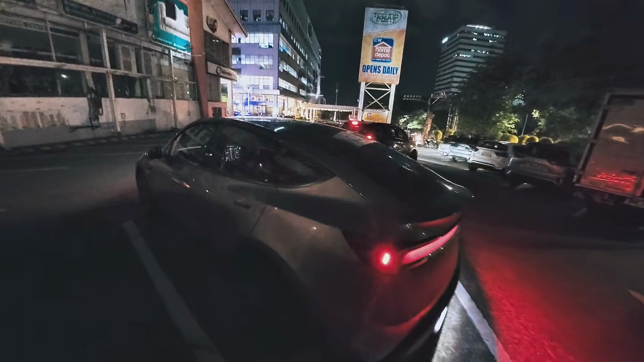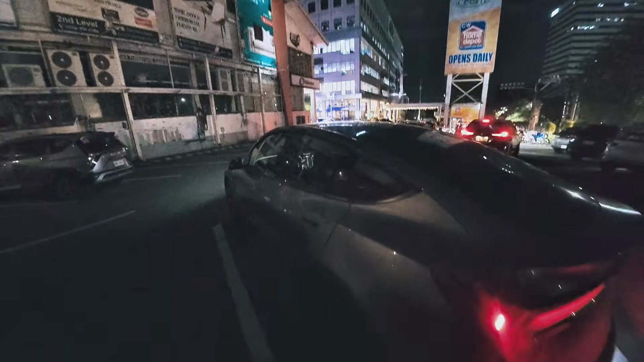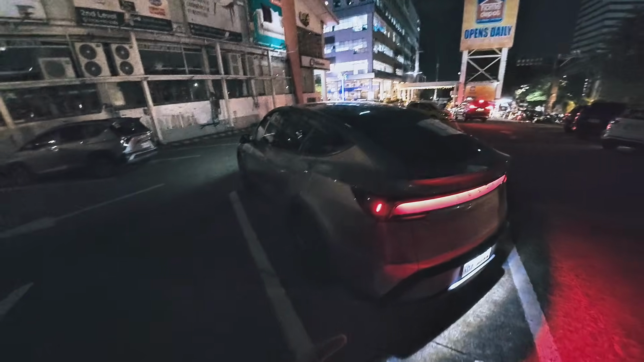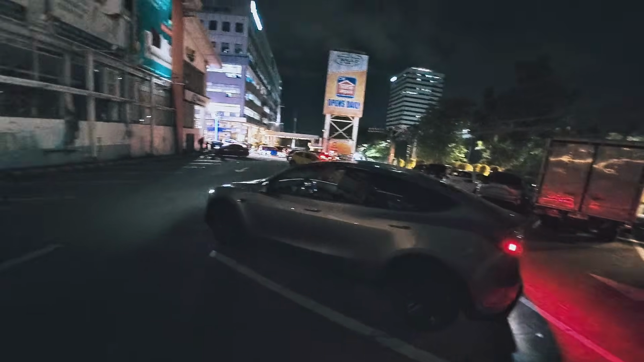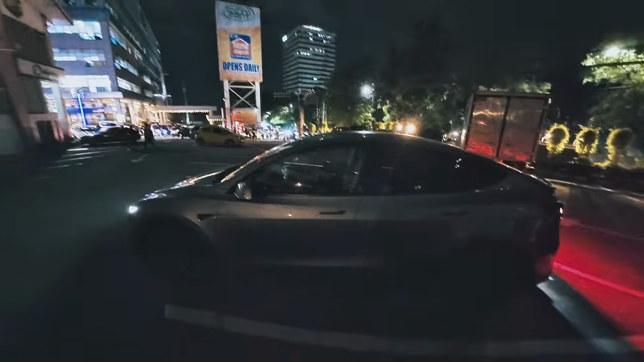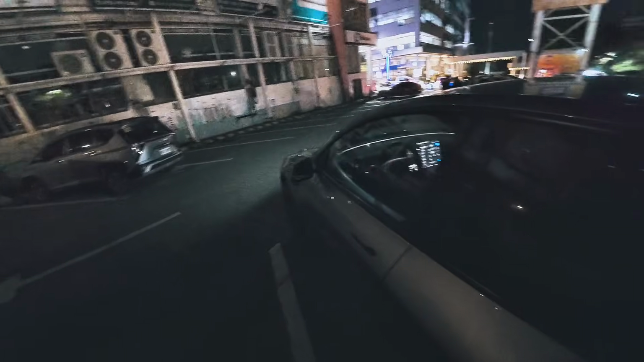I like how the light just bounces off the side of the rear haunches right here. Gives it a more muscular effect in my opinion. And to my view, it doesn't really look like a crossover. Yeah, that's right. Tesla is marketing this as a subcompact crossover SUV, which really doesn't look like it because, yeah, it looks like a large hatchback in my opinion.